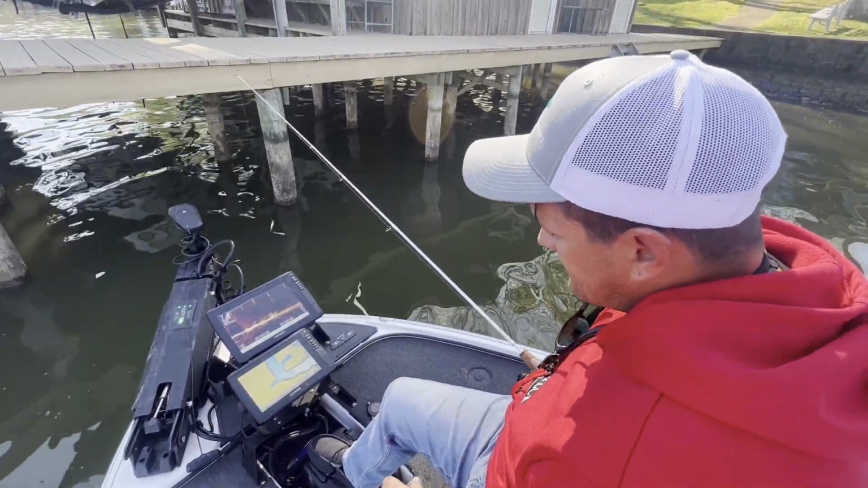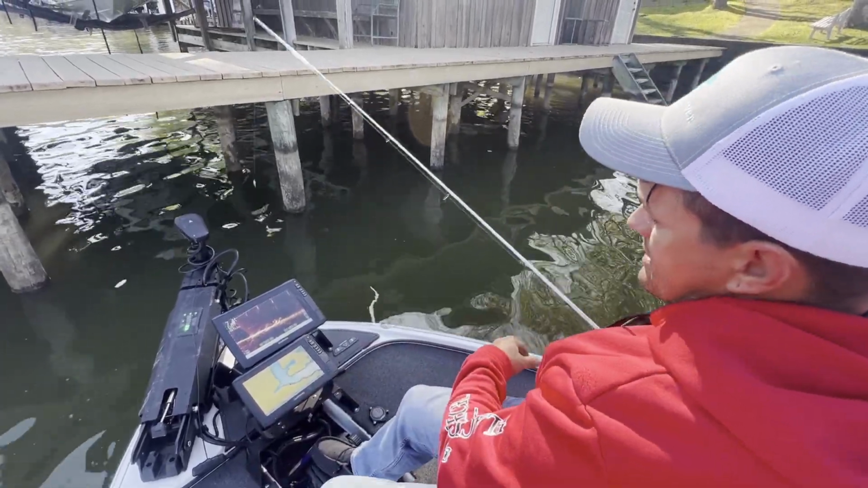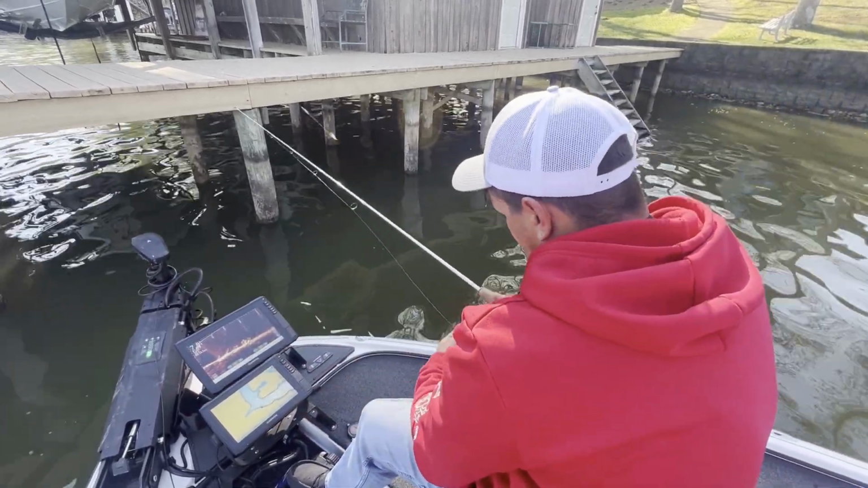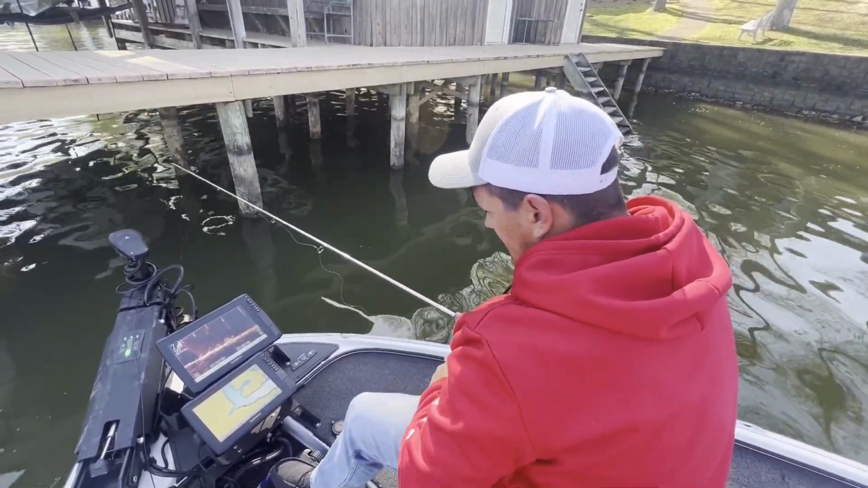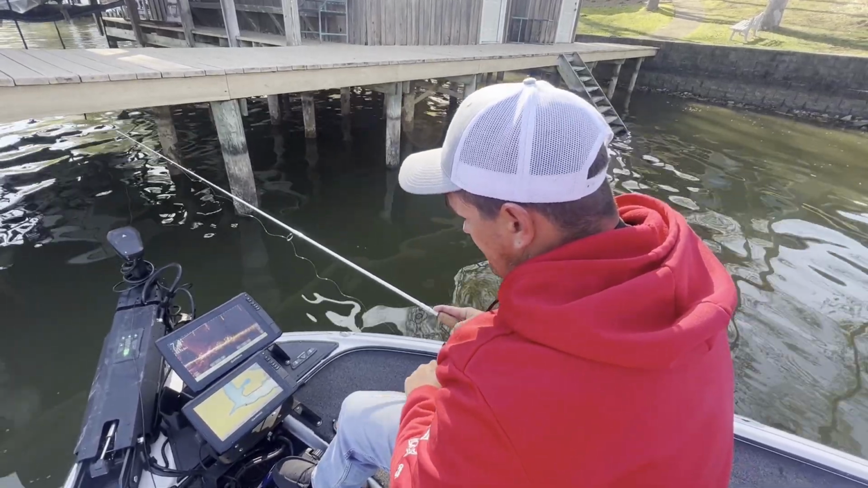You know, we're only in 7 foot of water, and most of these are black crappie. Black crappie will spawn out to 20 foot. A lot of people think they only come shallow, but they'll spawn actually deep as long as the water clarity's right. So this gives them a one-stop shop.